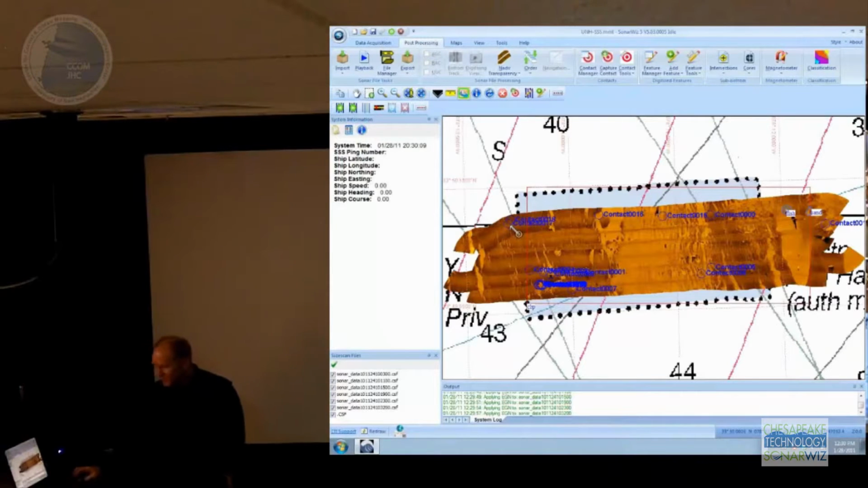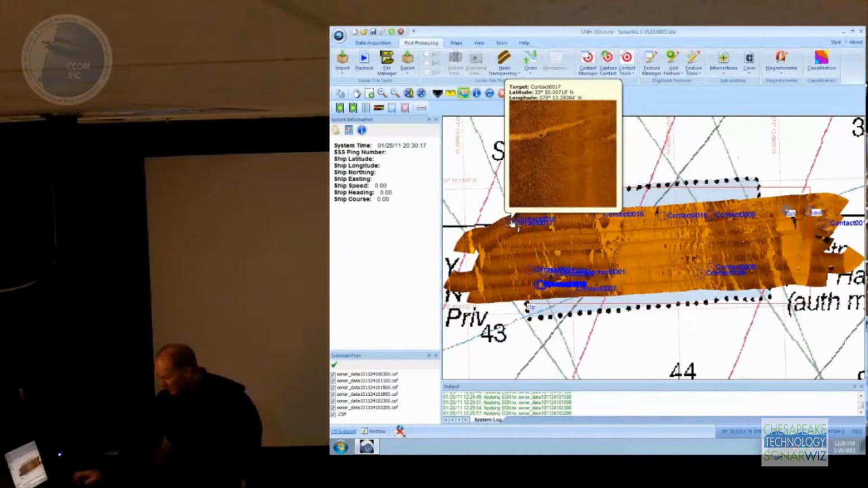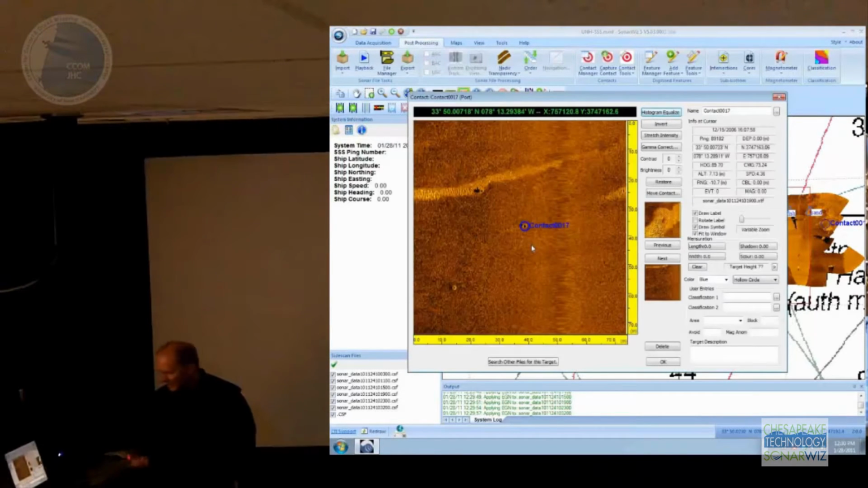These little blue symbols on the screen here represent points of interest that I've captured already. If I use the little map info button again and I put the cursor over a contact, you can see I get a little pop-up window that shows me what that contact looks like. You can also just move the cursor over it and right-click and say Edit That Contact. So these are things that I've captured already. This is what I did in preparation for coming out here.